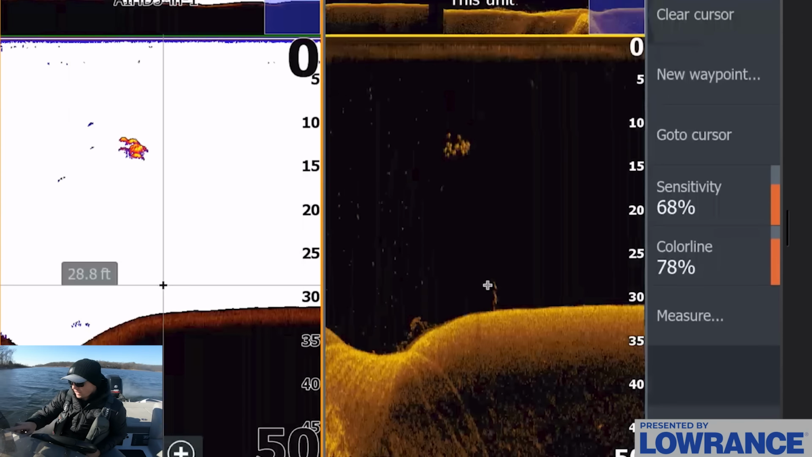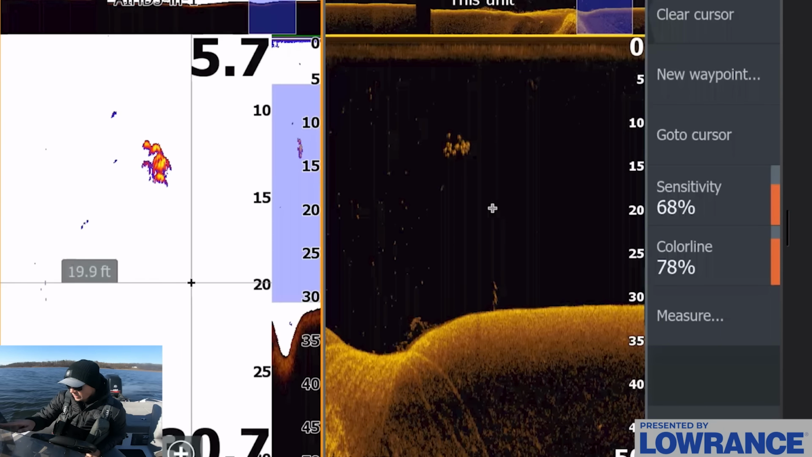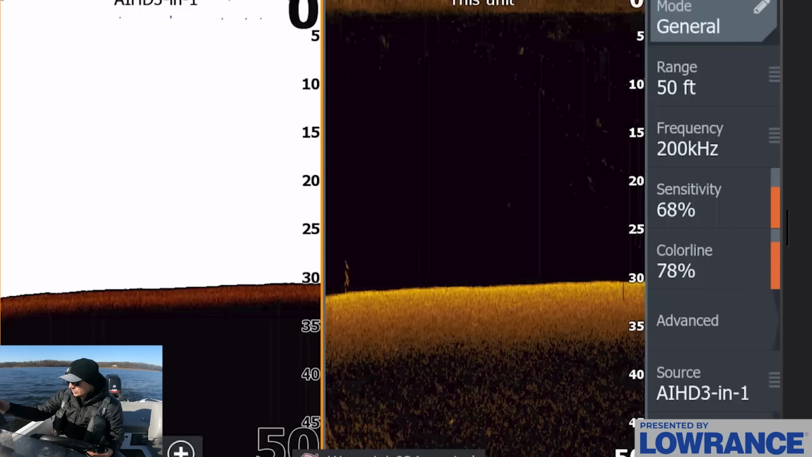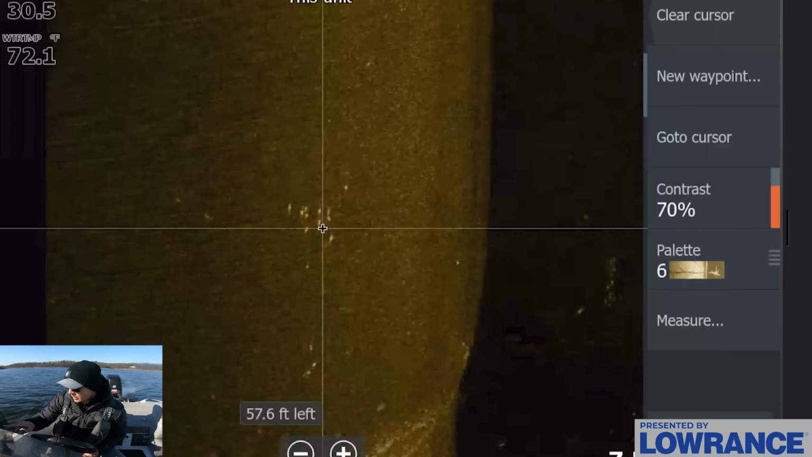This is what bass look like on your down scan 2D when they're basically grouped up. So you can see those arches very clear. They have a lot of yellow in them based on my settings, and that is 100% a group of bass, which is really nice. We also saw some bass potentially on the side scan view over here. So right there, that is a group of potential bass.